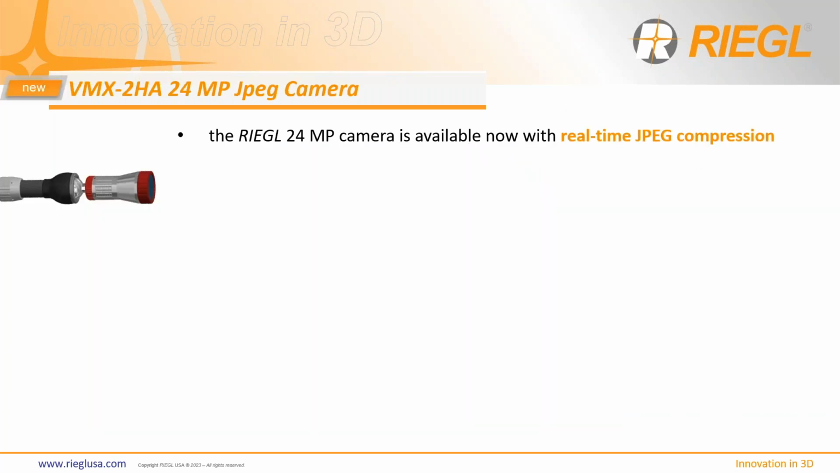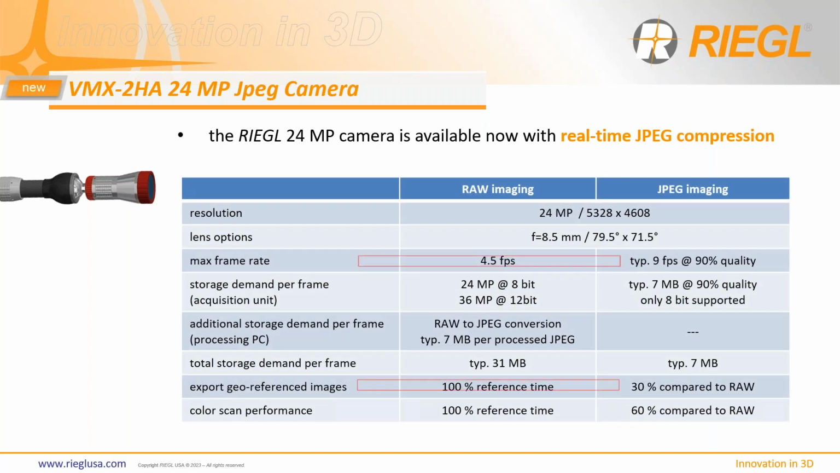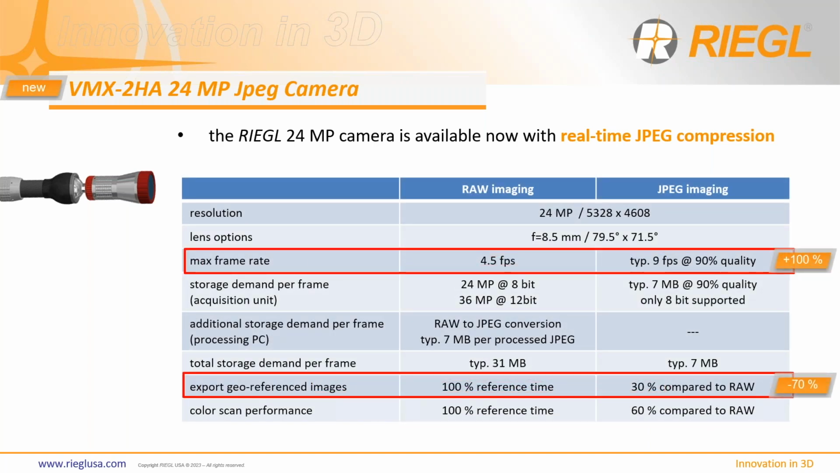So what else have we done? Well, I'm really excited about this feature upgrade, and I've been excited about it for several years now, as it's been rumored to be in development, and that is our ability to give you real-time JPEG images right on board the 24 megapixel cameras. So what does that mean for you? Well, that means a lot of things. So our 24 megapixels in one camera, not over two, one camera, 24 megapixels. You have a higher frame rate now, and you're going to decrease the data you need to store. And then you also don't have to export images from the raw format into JPEGs.